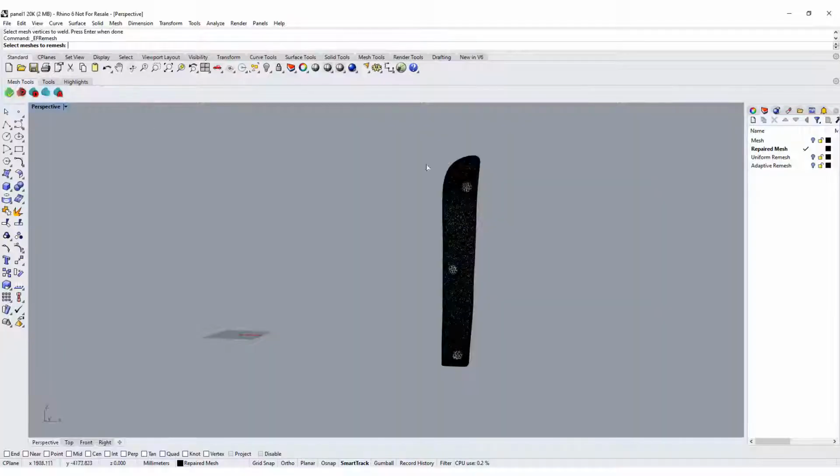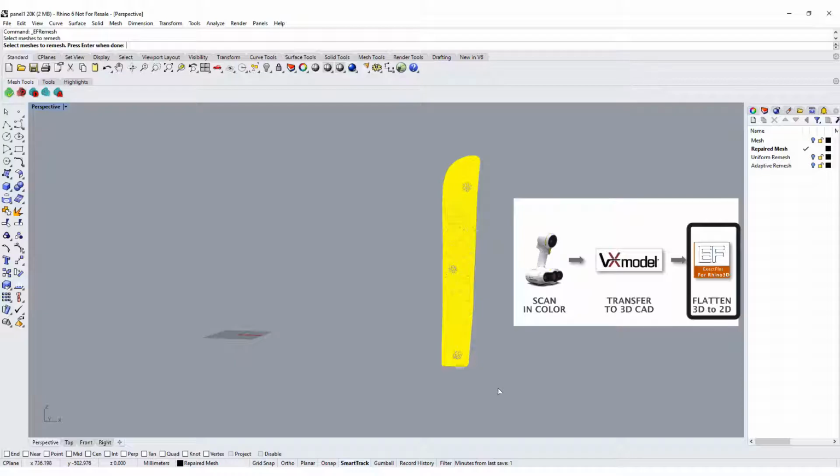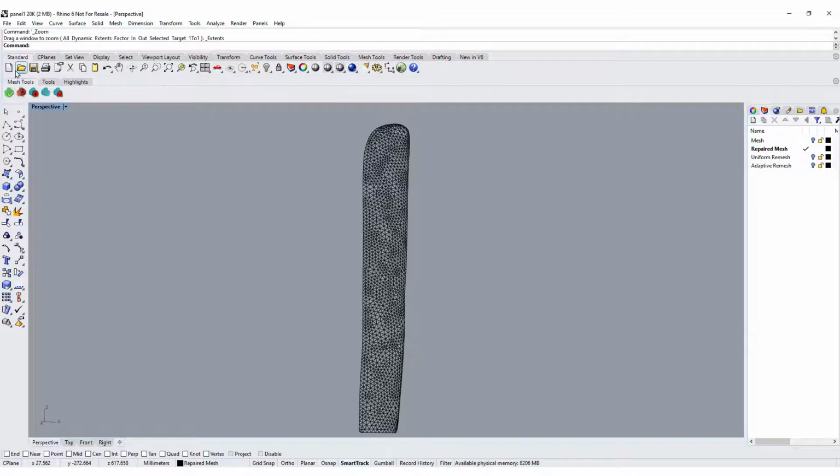And our last technology is ExactFlat. We use ExactFlat to create flat patterns out of 3D geometry. So first we're going to create a mesh for flattening. This just takes a few seconds in most cases. We're redrawing the triangles and optimizing them to eliminate wrinkles.